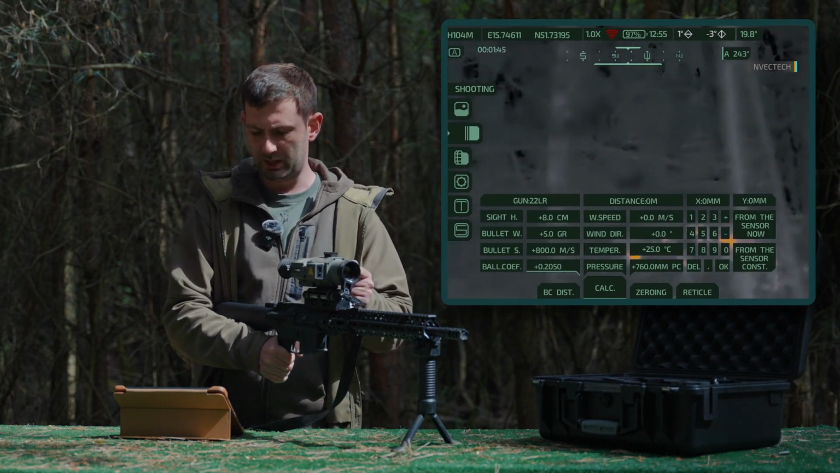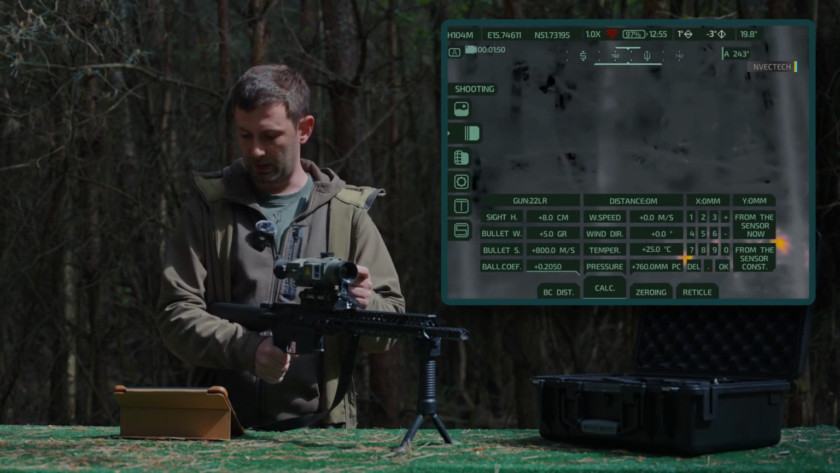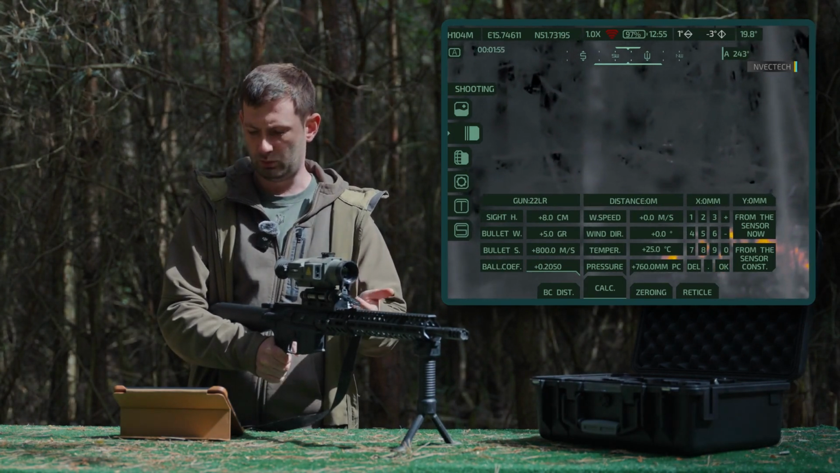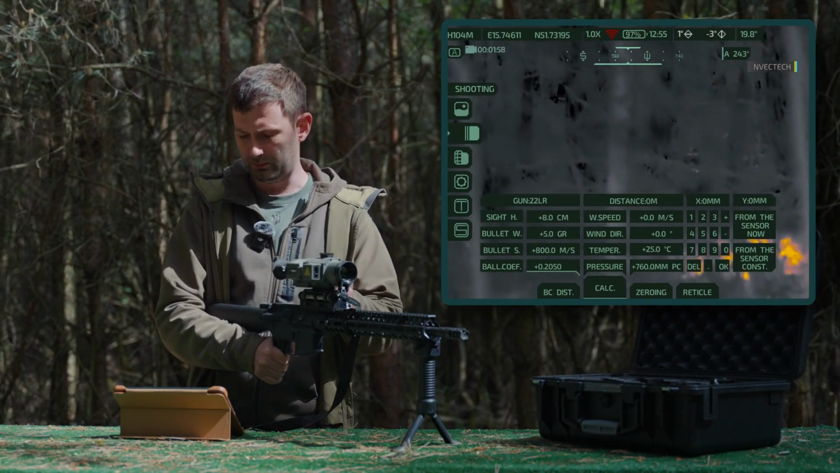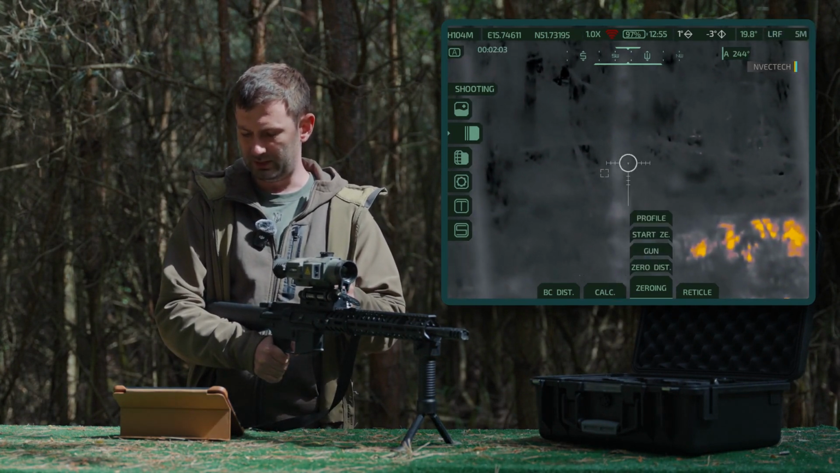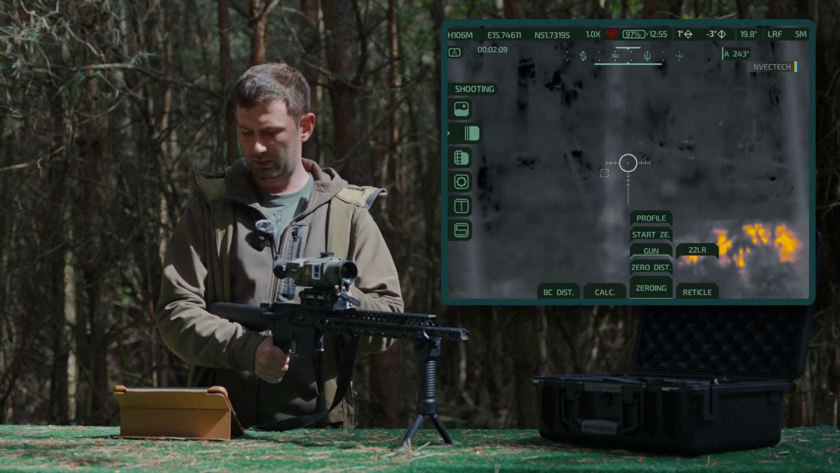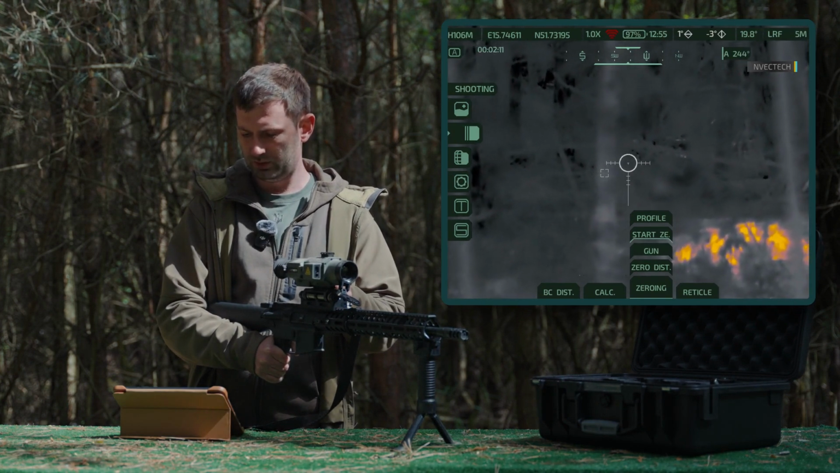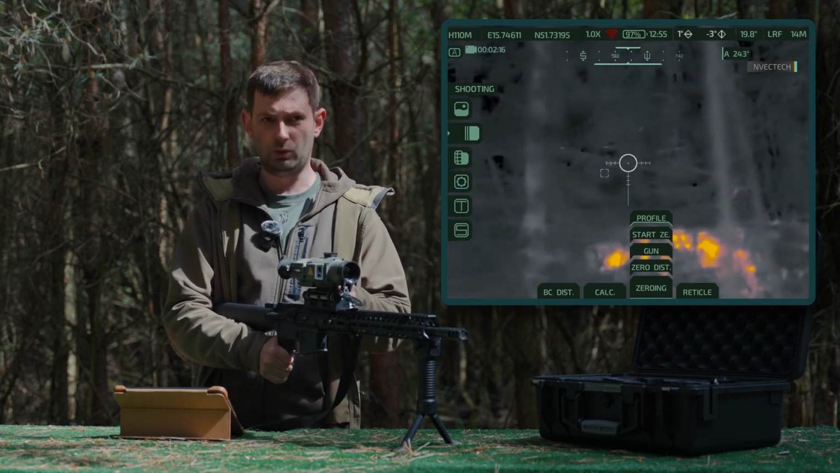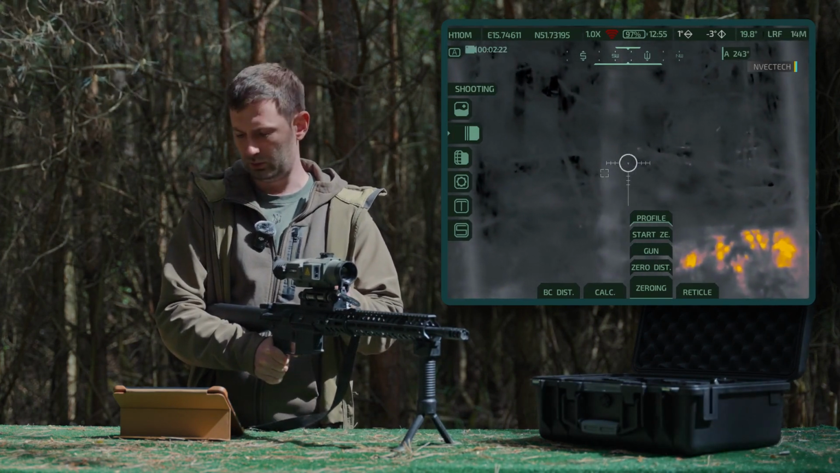Our ballistic coefficient has changed. We have also added mil-based adjustments. Additionally, you can now manually enter the temperature, not just take it from the sensor. These are the changes we have implemented. This is the actual zeroing process, that is the zero distance. Then select the caliber. The profiles you save in the profiles section. Now, they are always displayed at the very top, which was not the case before. This is very convenient.